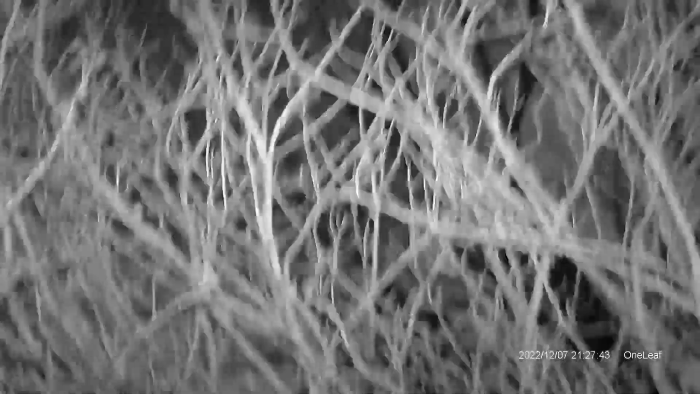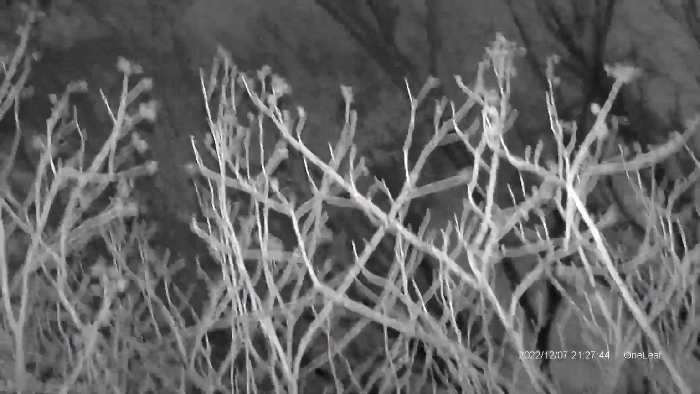You get crisp, clear images. Obviously, if you move too fast, things are going to get a little bit blurry. It's kind of blurry. That's better. But you get really good images with this at nighttime.